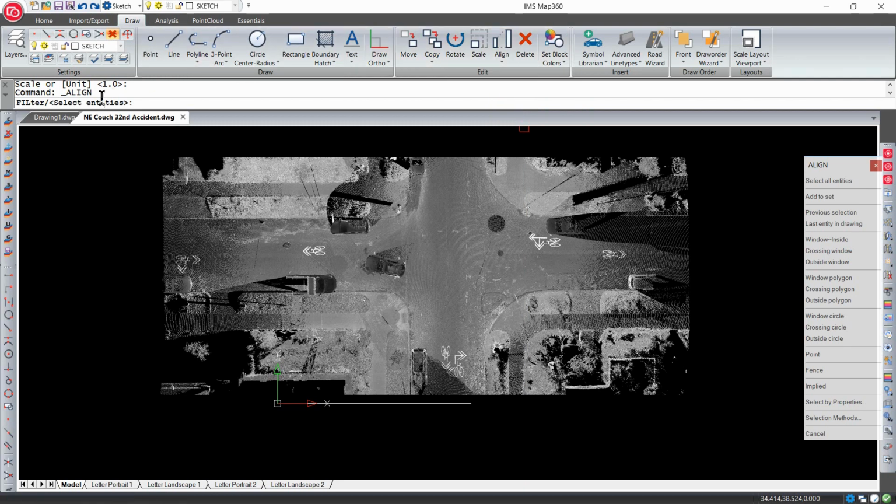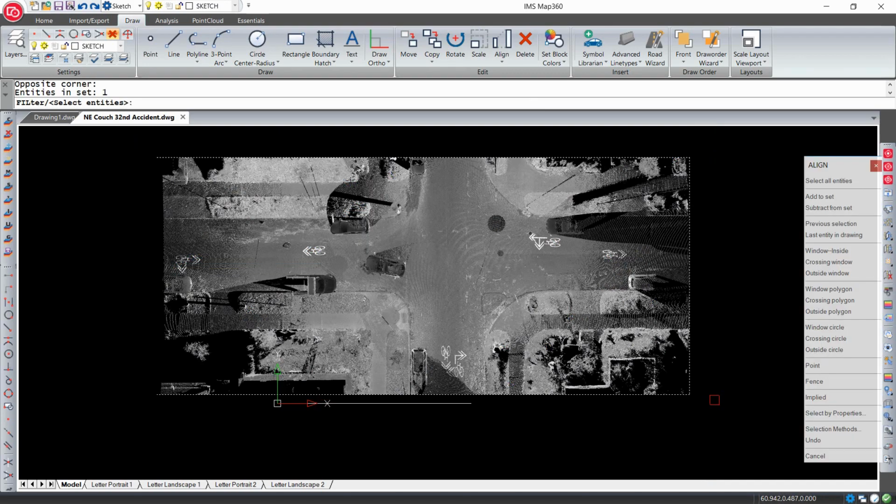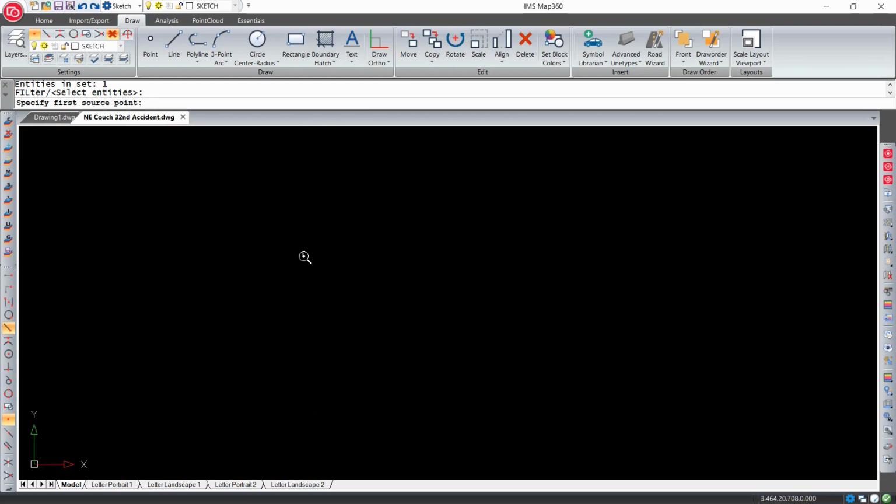So it's going to say, first select entities. So I'm just going to draw a great big box just around the image. Got a nice dotted line around it. That's been selected. And it says select entities. I'm done selecting. I put my enter key and it says specify your first source point. This is where it pays to get your little crosshairs in. And we know that we took a measurement from the tip of this little arrow point.